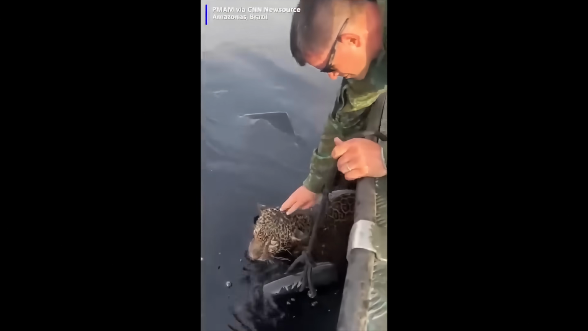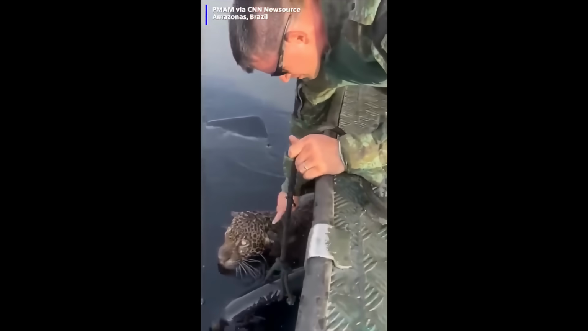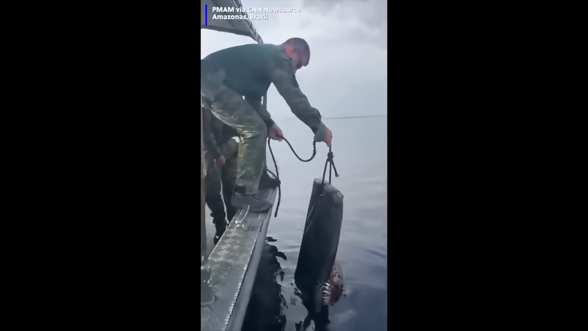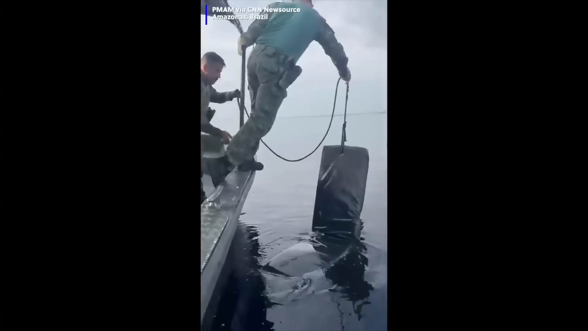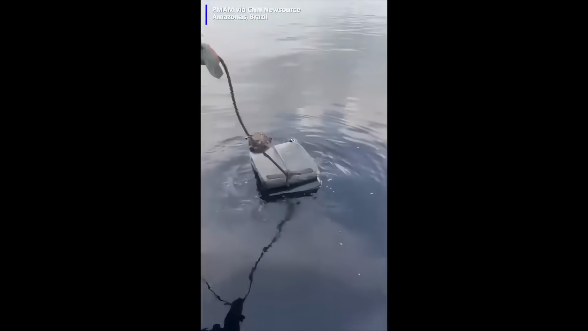This clip captured in Brazil really tugged at my heartstrings. The Brazilian resource team found this jaguar floating on one of their patrols. Actually, before I get flamed in the comments, jaguar. It'll always be jaguar to me, but I understand I guess that's not how you say it.